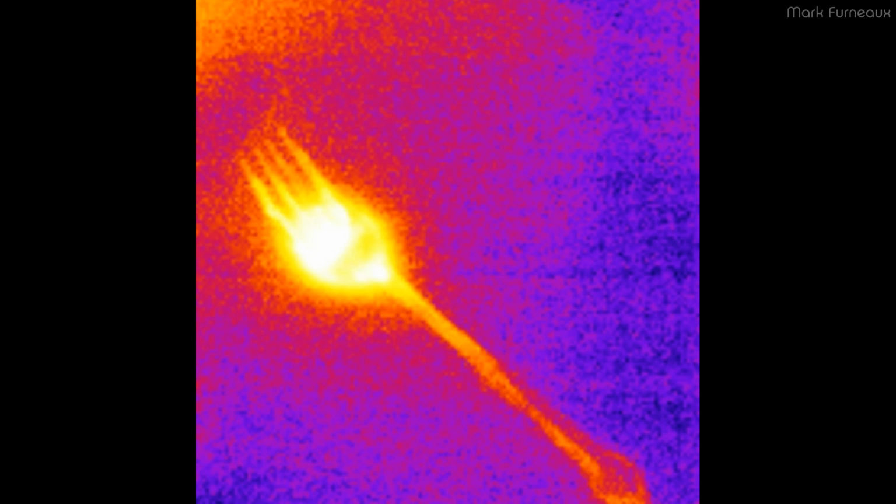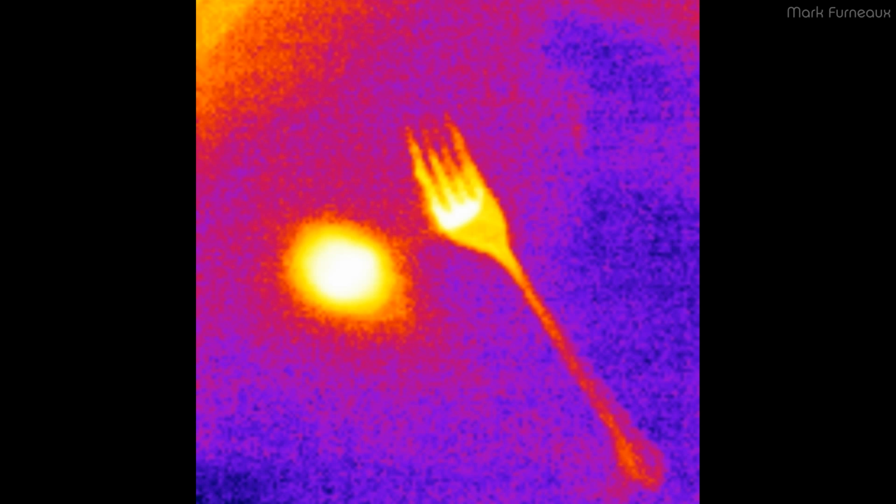And here I just had a fork which I dipped in the boiling water for a second and put on a counter, and you can see where it's hot. I left it there for just a second and then slid it over, and you can now see that persistence effect, where you can see where the hot object was on the counter.